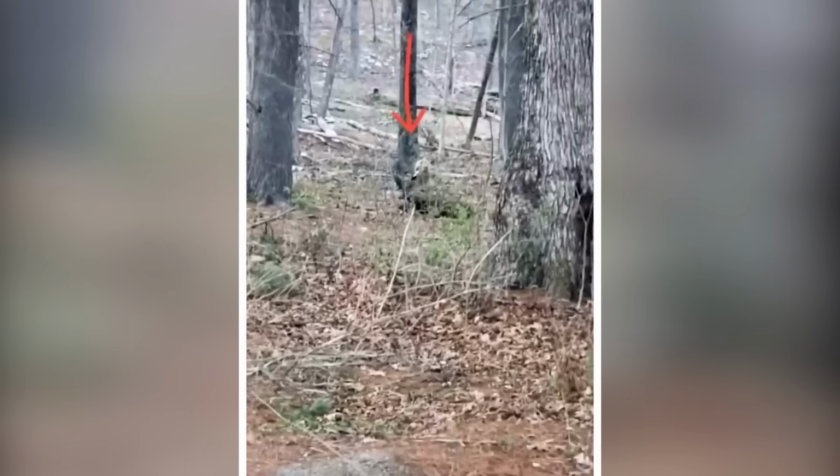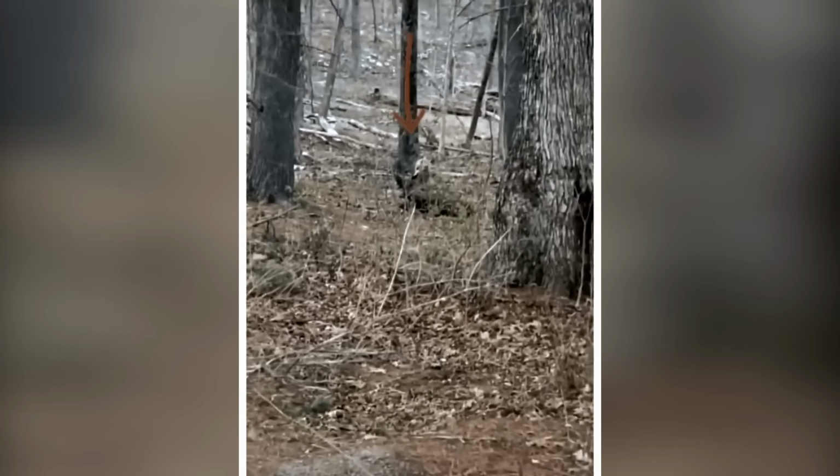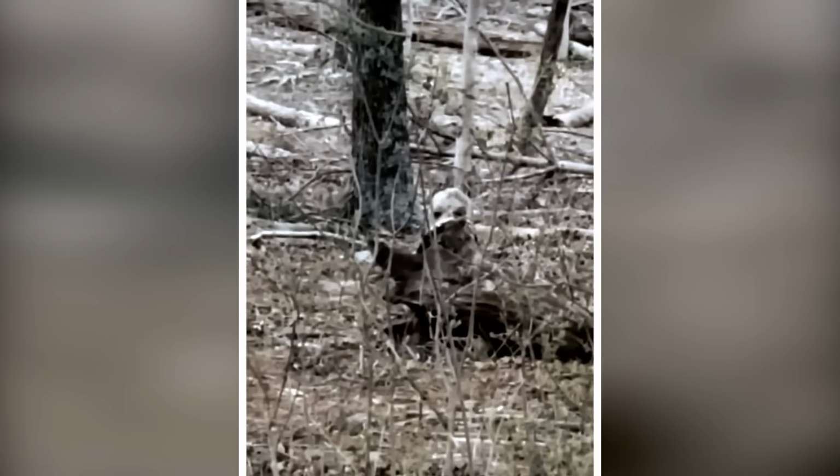A short white creature with eyes as black as coal and a nose that seemed to twitch with an otherworldly energy. The creature's unsettling appearance froze the recorder in terror, its gaze seeming to pierce through the darkness. The footage may be fleeting, but the fear it inspires will linger.